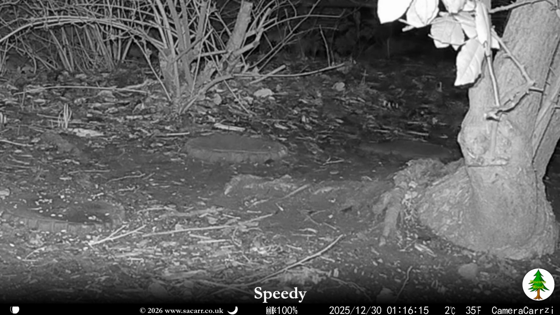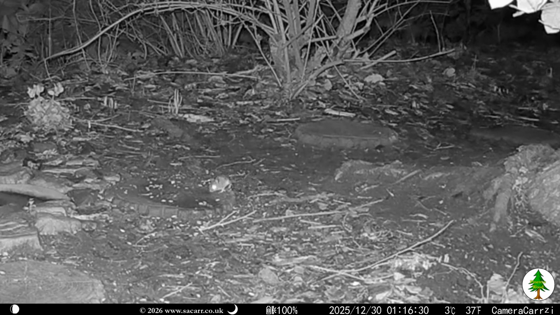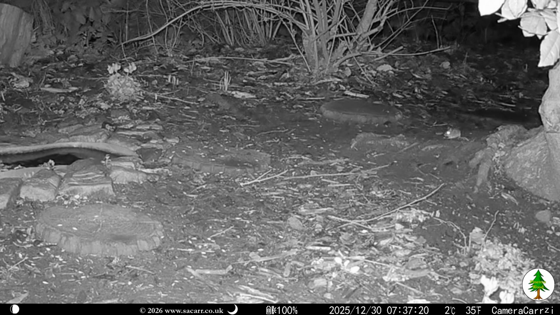Speedy was seen running up the wood at 1:16 and returning shortly after. There wasn't much seed left on the stepping stones, but enough for a mouse. Speedy was back again briefly at 3:40, then after several hours was back again at 8:20.